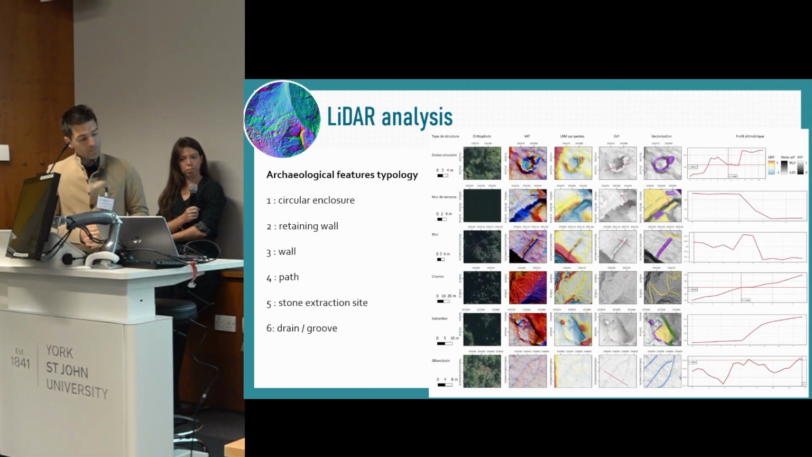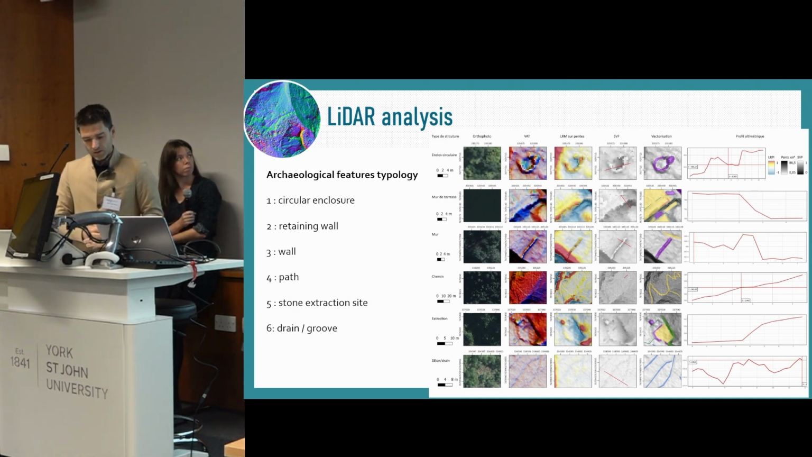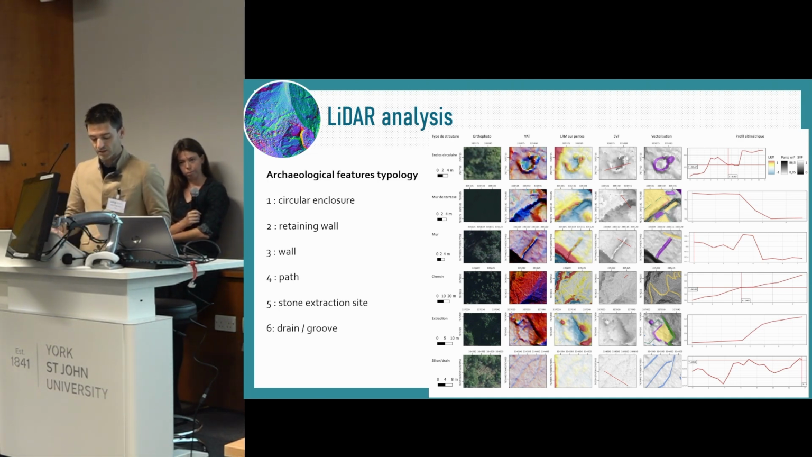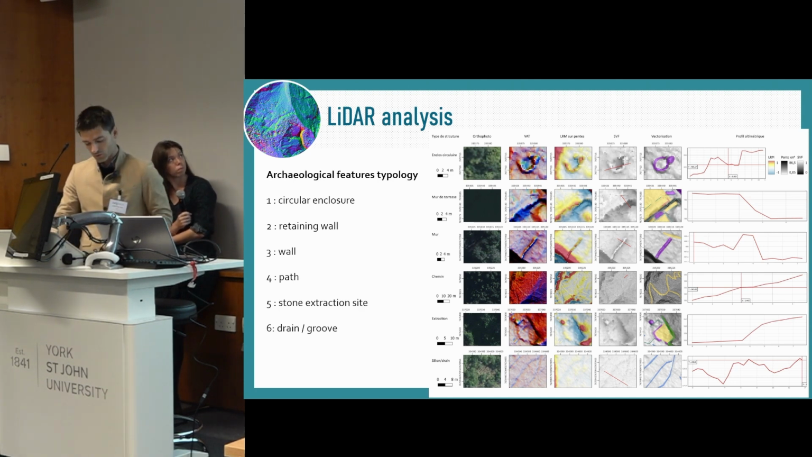Here are some of the main features we have found in Mafate during our project. Circular enclosures are very frequent in our sites and are often built joined to a massive rock that cannot be moved and is then used as part of the structure. What is this one? And the enclosure around.